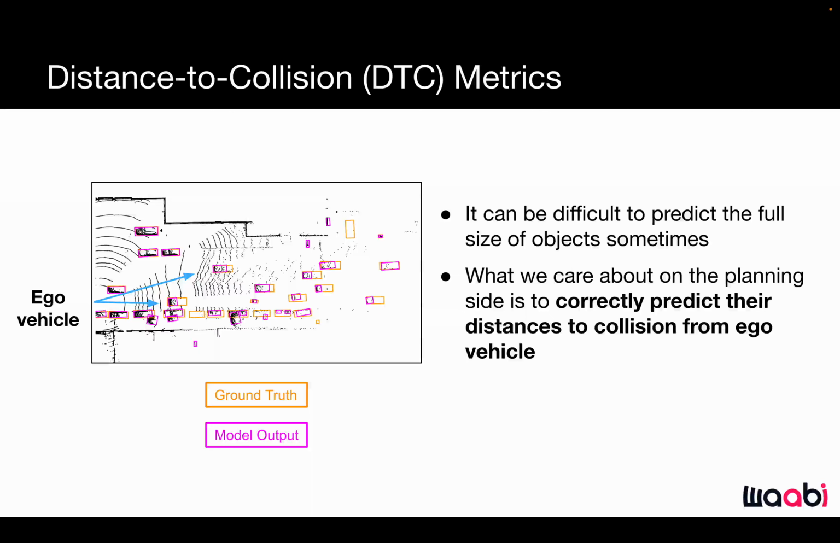We also introduce a novel planning-centric perception metric based on distance to collision. We observe that it can sometimes be difficult to predict the full size of the objects in detection. What we really care about from the perspective of planning is to correctly predict objects' distance to collision from the ego vehicle. So we formalize this intuition in the proposed DTC-based AP and recall.